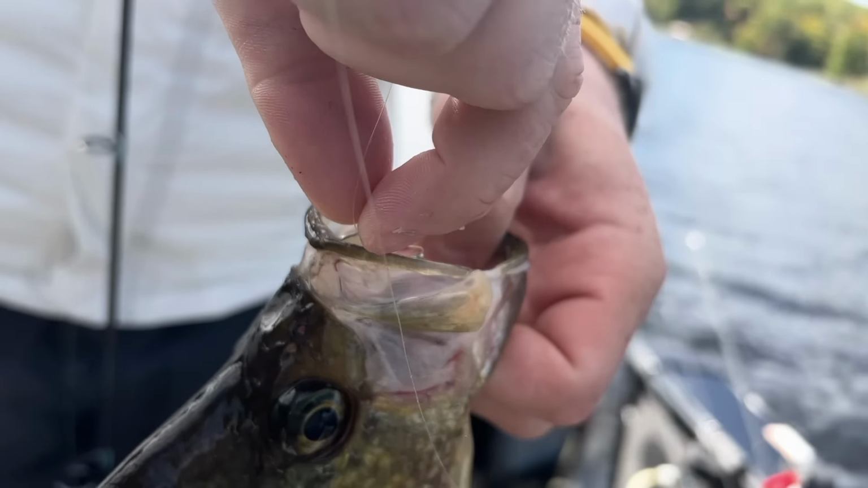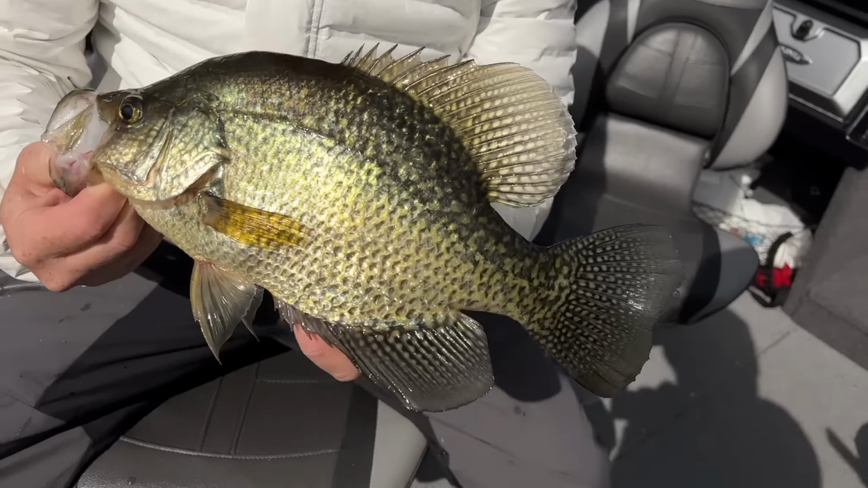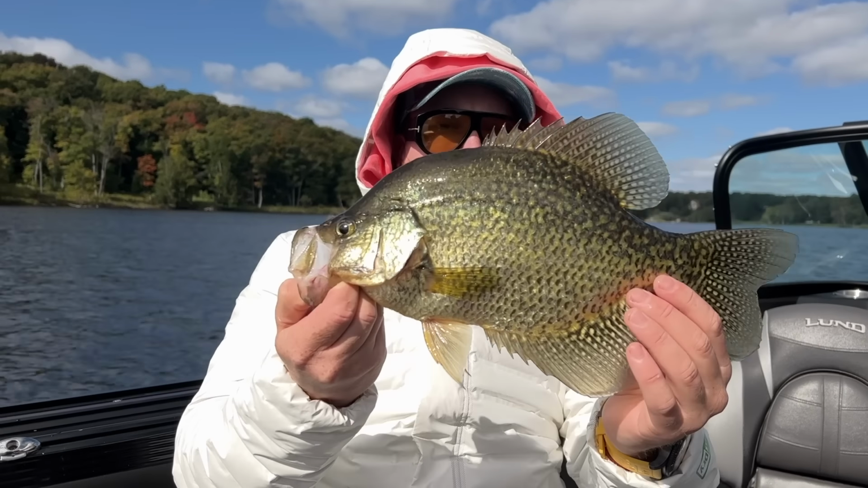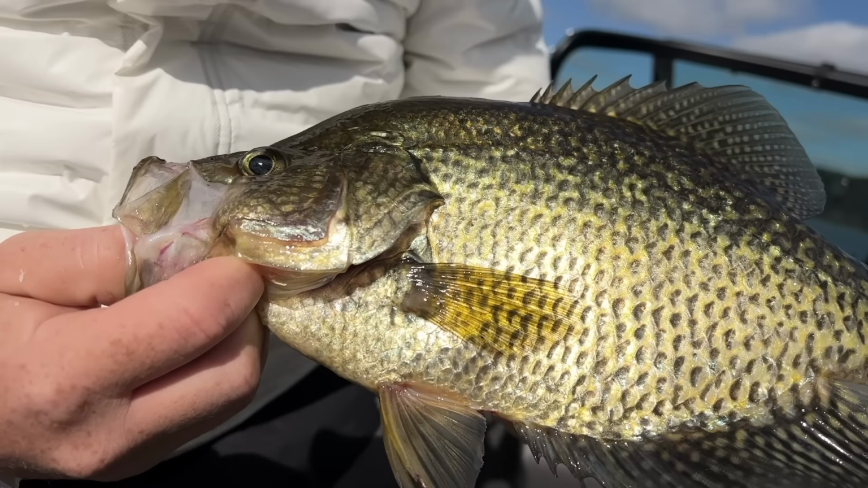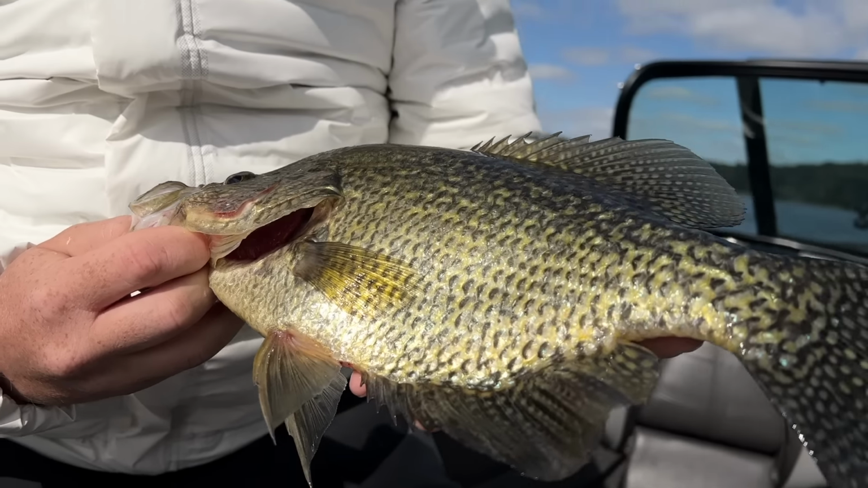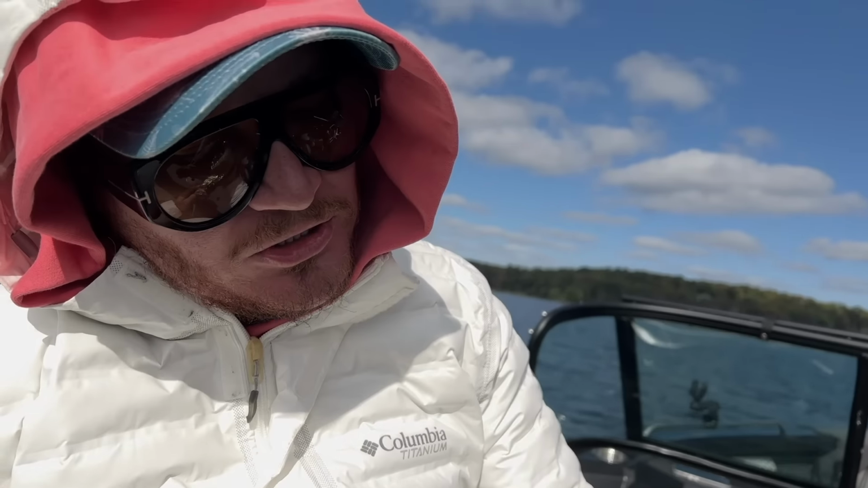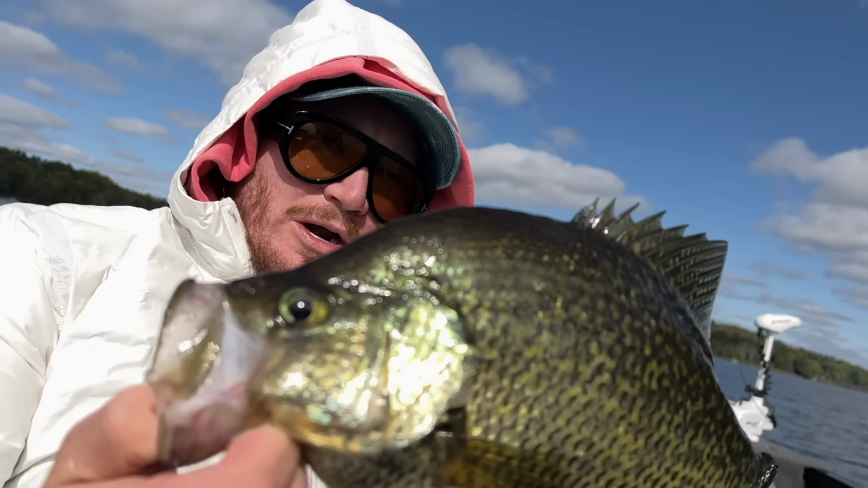Yeah! Wow. Look at that crappie. That is an absolute slabosaurus. That's huge. These fish almost have a mix of walleye and bass color. They're gold and greenish with black spots. They are beautiful and they are delicious. Crappie is definitely my favorite freshwater fish to eat. This guy is an absolute slab. That literally felt like a walleye in the water.